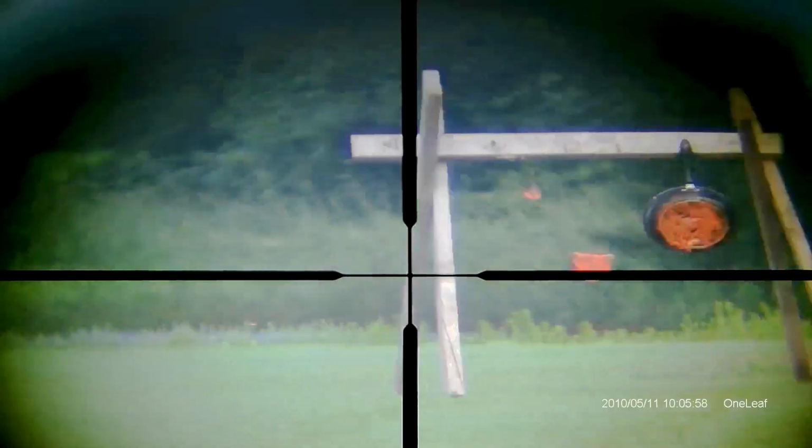That tree line is about 400 yards away, and that's with max illumination on the IR light. Alright, this is the 4-inch gong at night at about 50 yards. Here's some daytime footage that I got. This is at 100 yards with the NV100 Commander on 10 power.